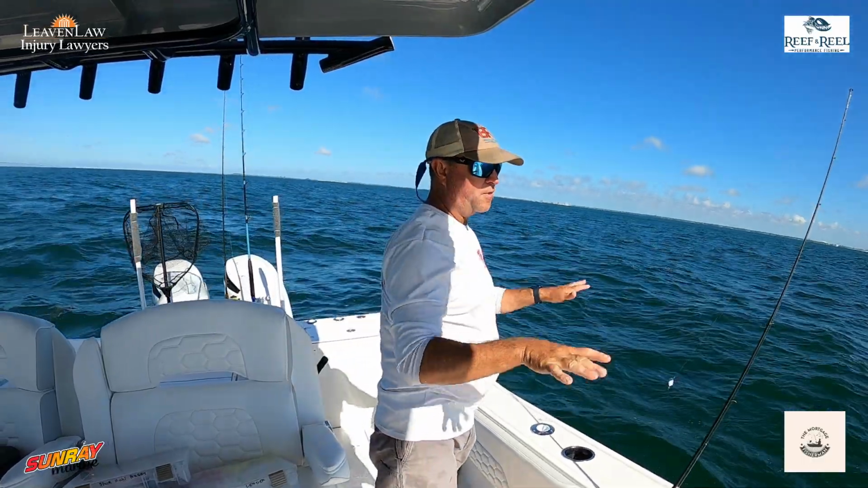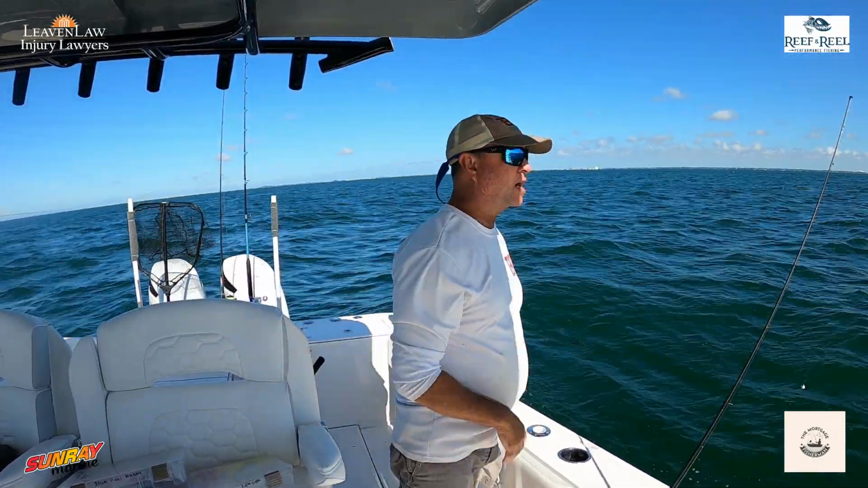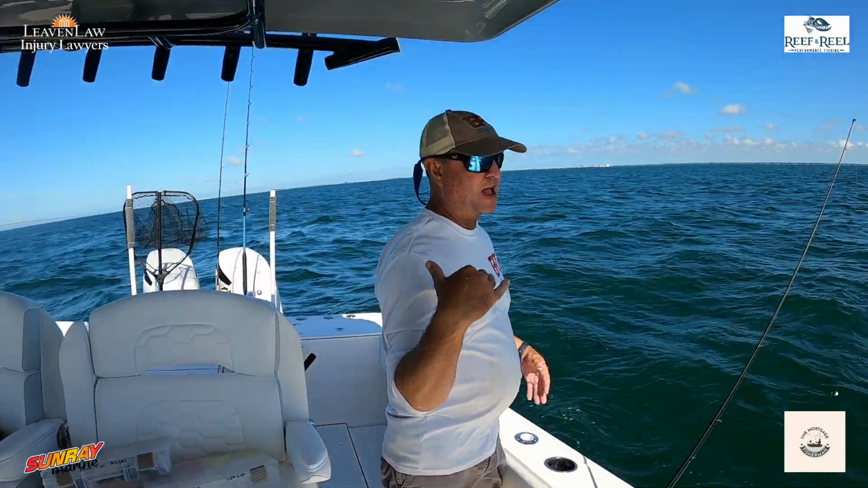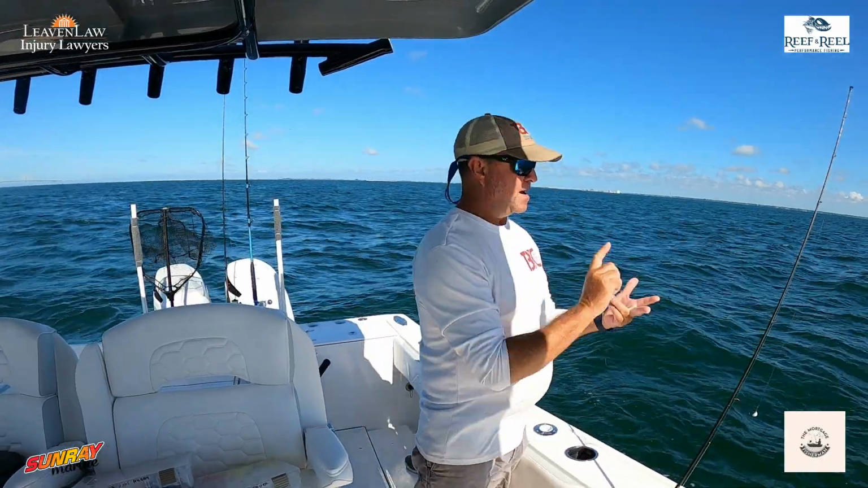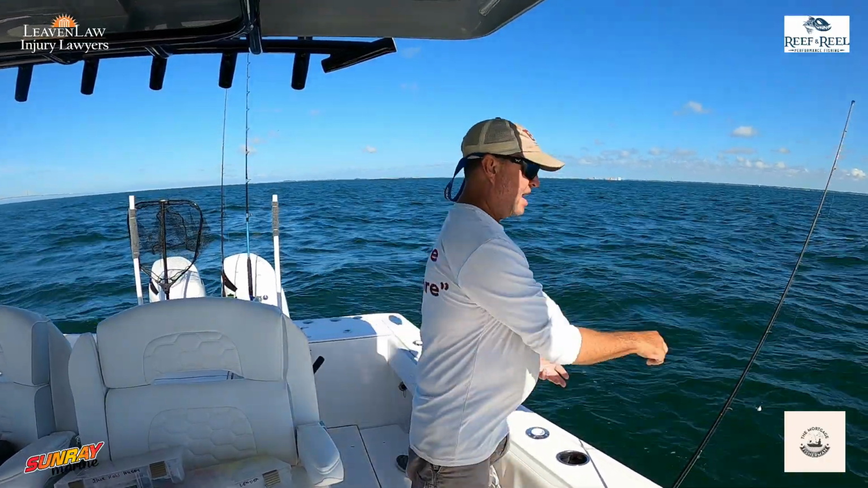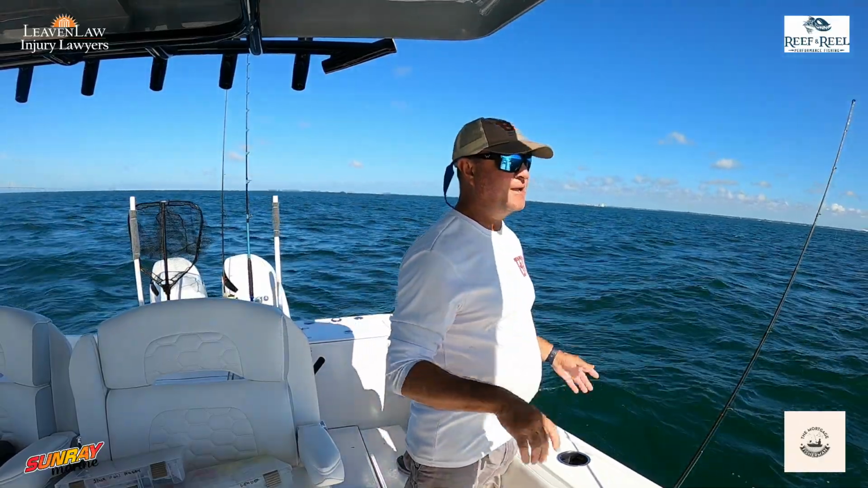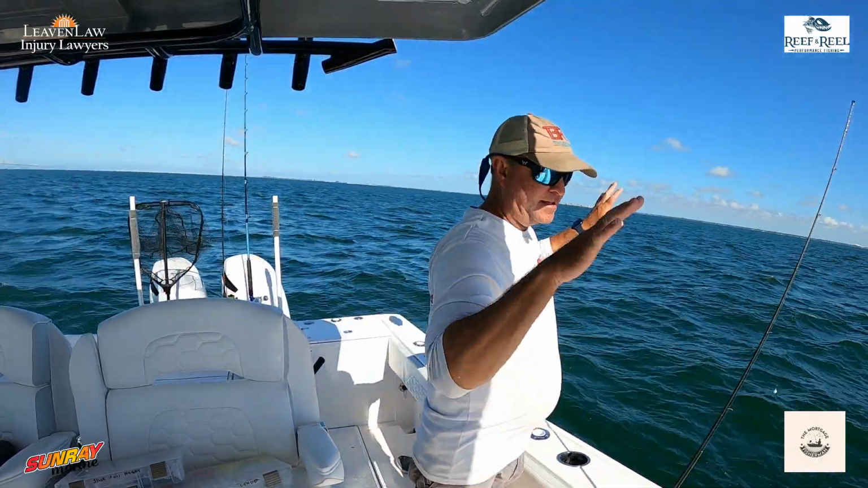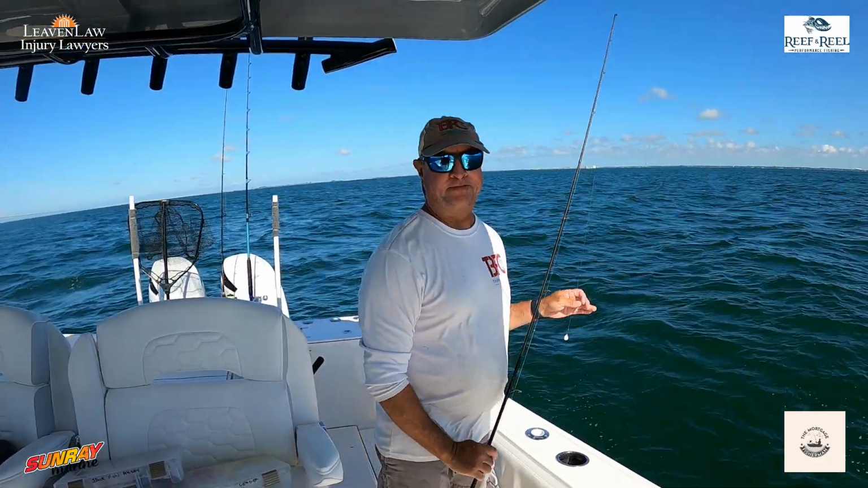Now the tide is not running very fast, so I like to downsize. I always talk about this. Downsizing your line, not your line, but your gear. 10-pound braided line, 20-pound leader, half ounce huggy. I might even go to a slacker just to see, because the tide is extremely slow. Matter of fact, I'm going to try that now and see what happens.